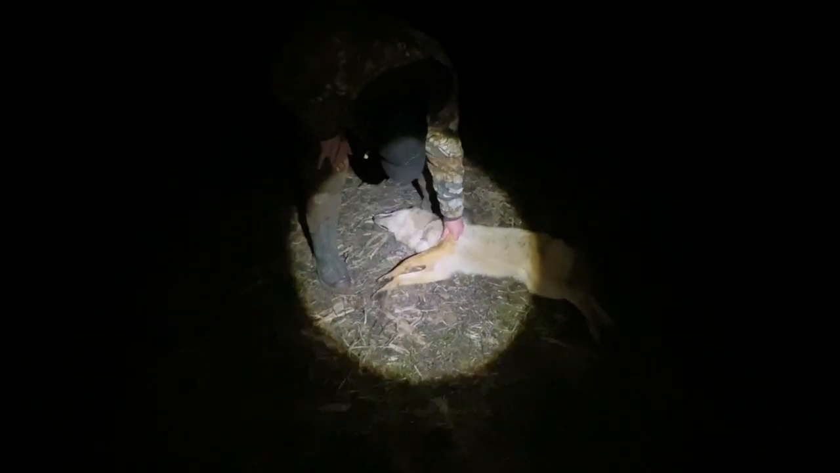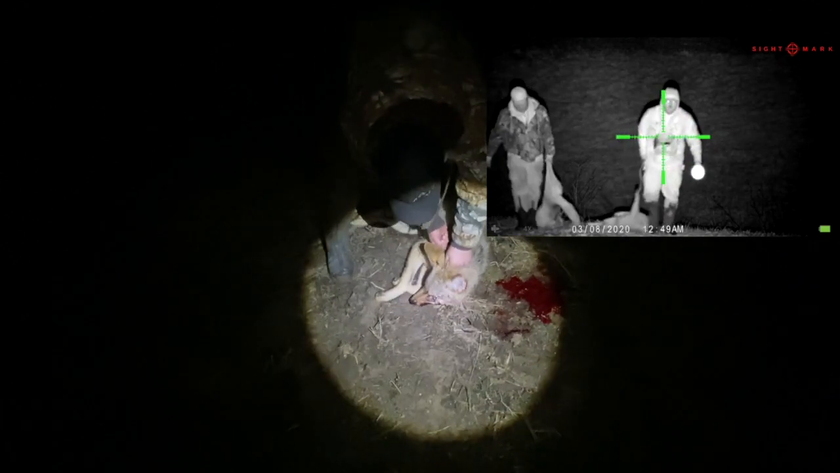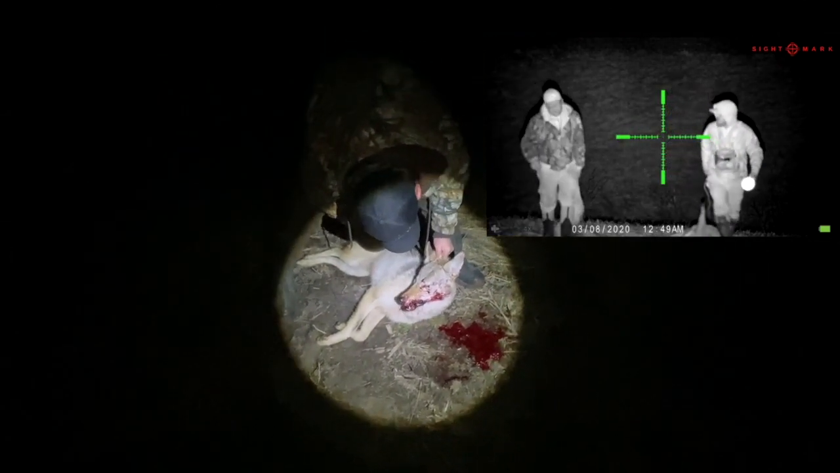Here is Nick's dog. What'd I get? That's a littler one from the last one I shot out here. Male? That's a little male. Squared the chest, right in the pump station. Oh yeah. What'd you get? I'm going to say another male. Yep, another little male. Headshot this bad boy, right in the eyeball. Yeah, you did. Oh, man.